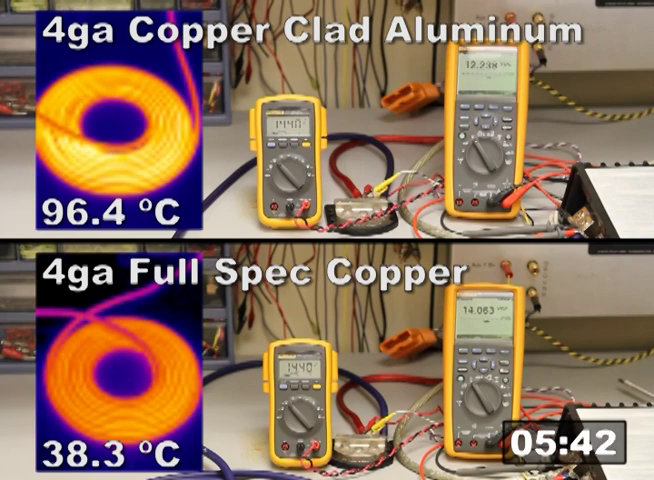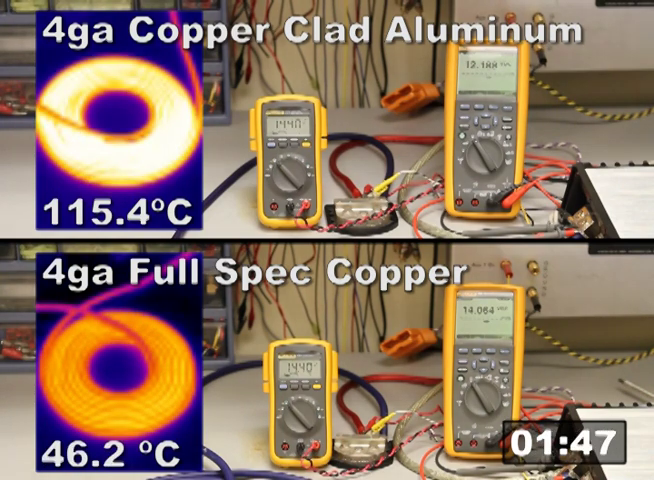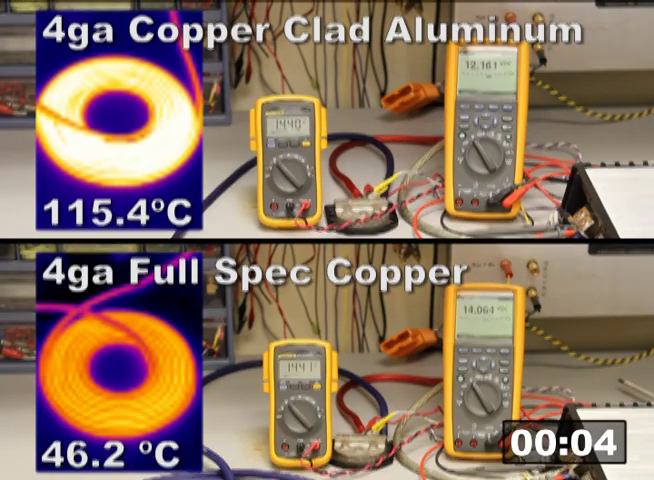The copper-clad aluminum cable continues to get hotter, while the full-spec copper cable doesn't change much at all because it's not losing a lot of energy to heat because it's more conductive. Things continue to get worse as we keep going. And again, the amplifier on the top is not only drawing more current and getting that wire red hot, it's also putting out 25% less power on the copper-clad aluminum wire than it is on the full-spec copper.